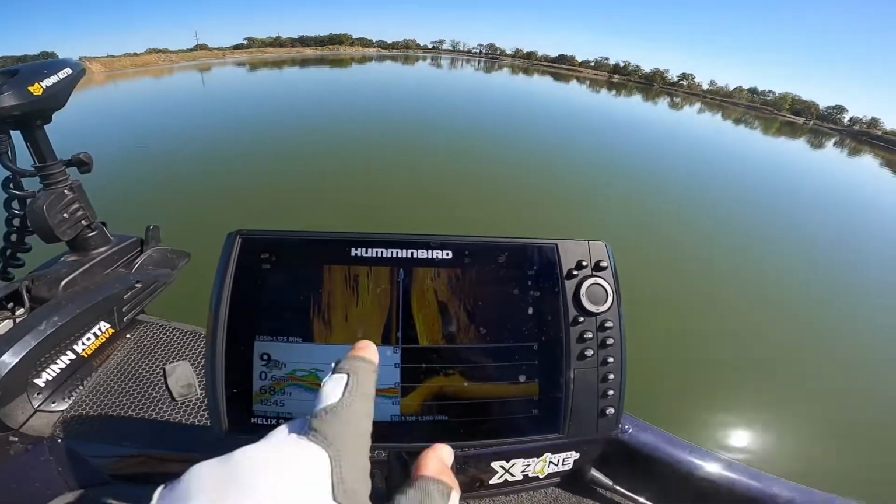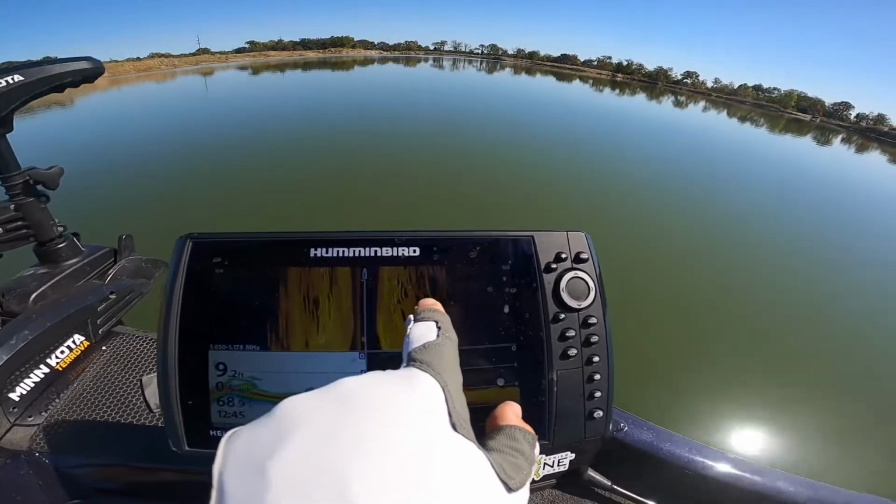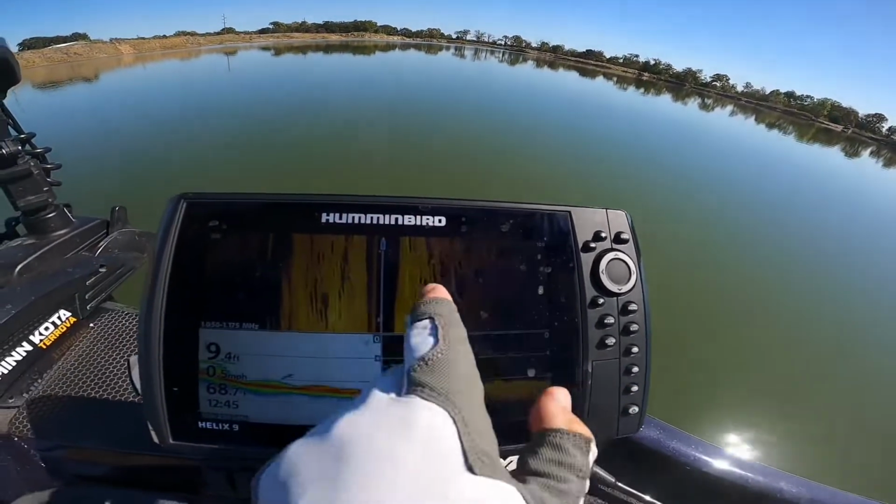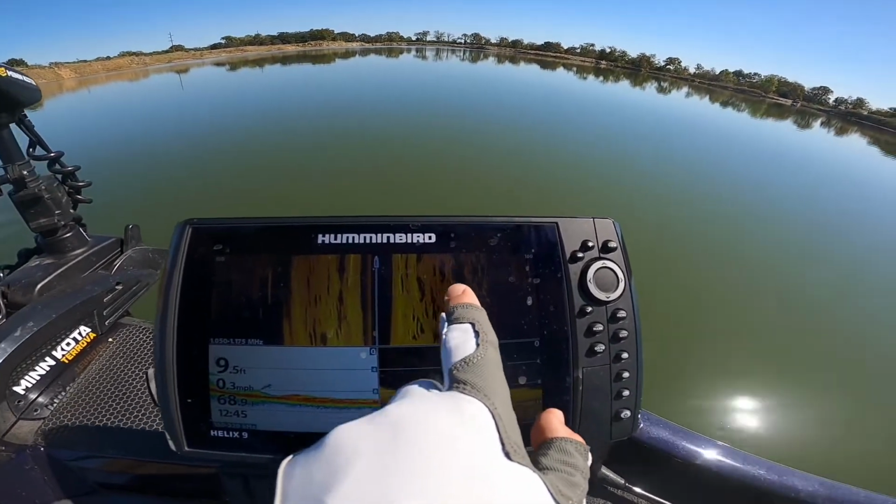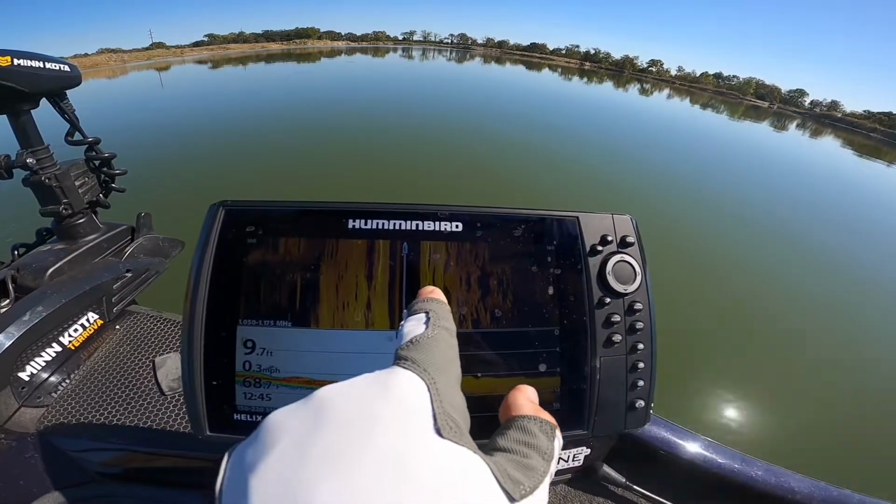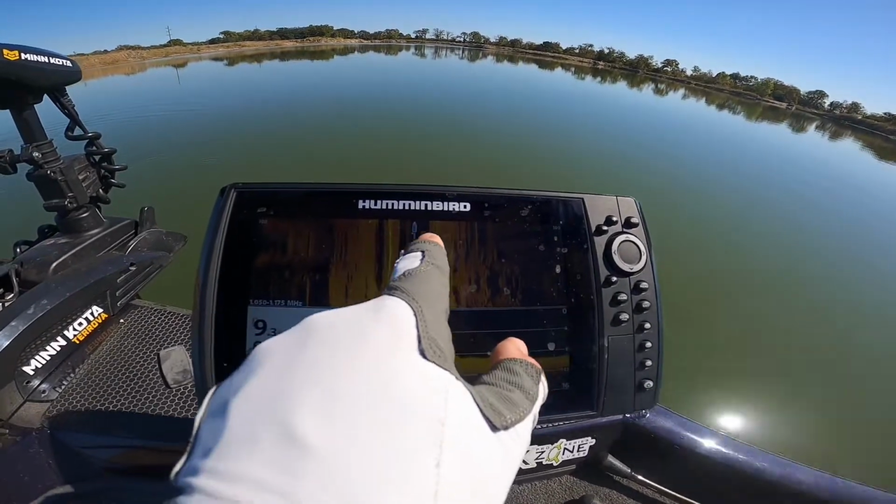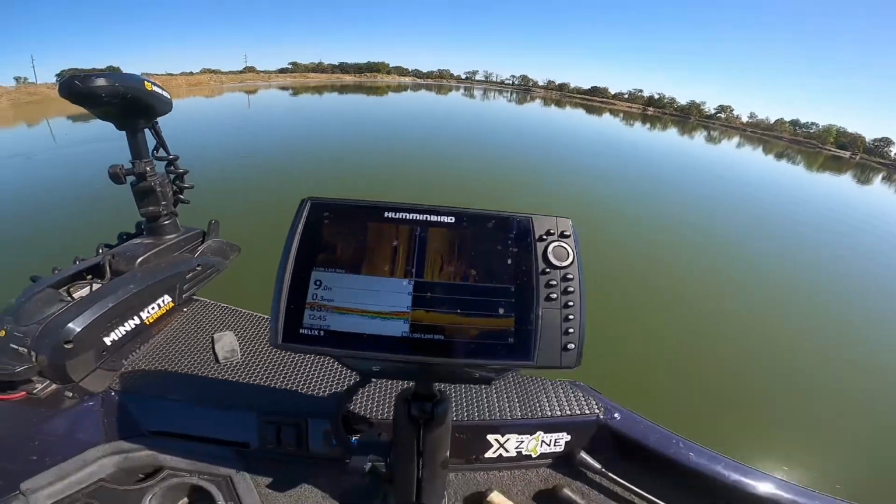So I'm gonna hit the spot lock again and see if we can slowly bring a swim bait over these rocks. Anytime there's a shadow, imagine a flashlight shining that way. Anytime there's a shadow, that's some structure on bottom, and those are rocks. And anytime you see a little bit of a white spot, or in this case yellow, in the black area, because again black is water, those are fish there. So let's see if we can catch some of those.